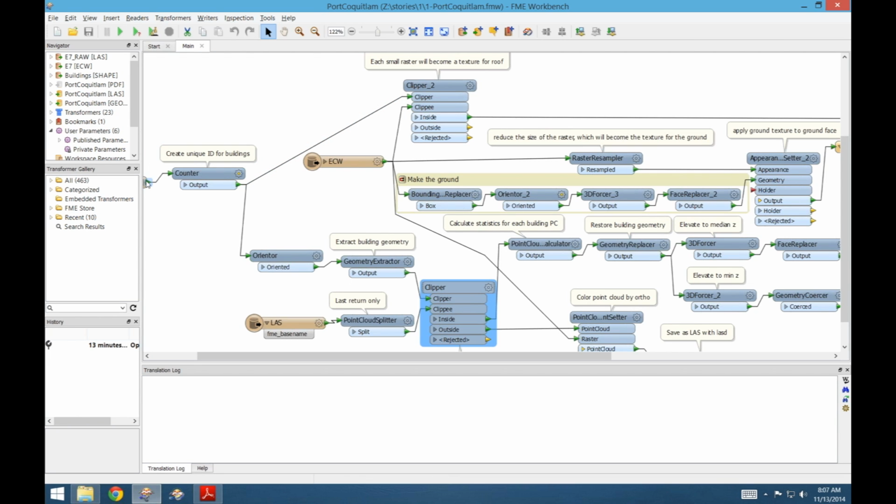You can see the building footprints came through here, and so is the point cloud coming. You're splitting out to only get the last return. Yes, that's also important. With these point clouds, we can do things on the first return, the last return, and so on. So here we take only the last return.